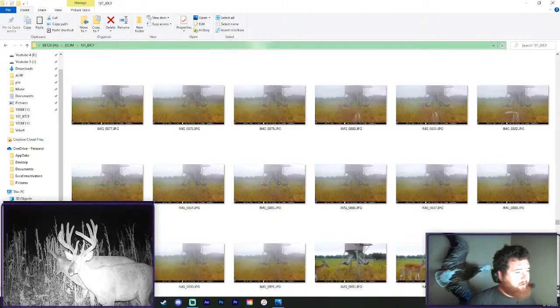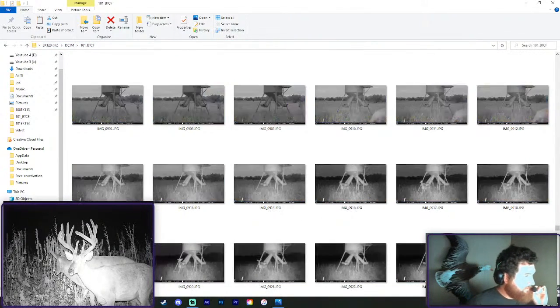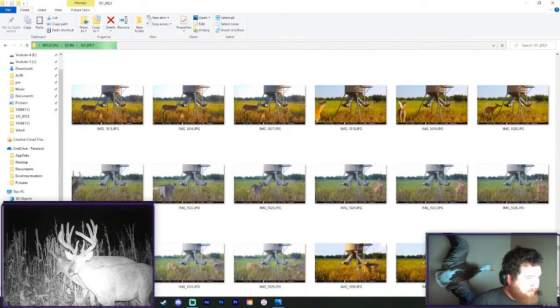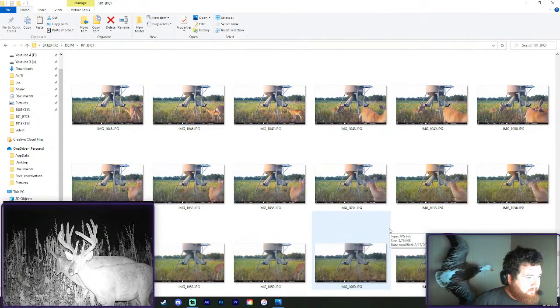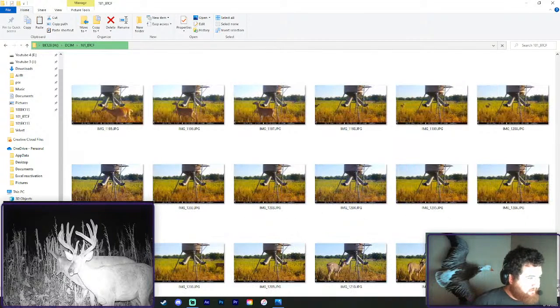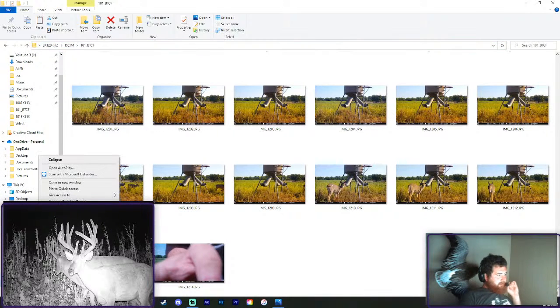We did quite a bit of work on this property this year. We had a helicopter come in and spray it for some weeds and stuff like that we're having a hard time with. So it's looking all right, but it definitely had a big makeover this year. So it might take the deer a little while to get coming back to it. We'll see. Wow, really nothing, just does and little deer. That was disappointing. It's not usually like that in this location.